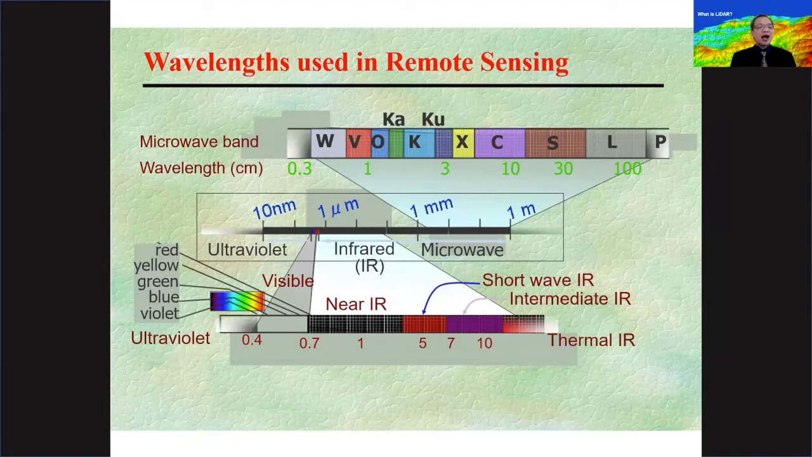Since our eyes are only sensitive to a small portion of the electromagnetic radiation wavelength, which comes naturally from the sun, we need specialized sensors that can image or capture information beyond the wavelengths to which our vision is sensitive. So our vision is sensitive to a very small sliver of the electromagnetic radiation.